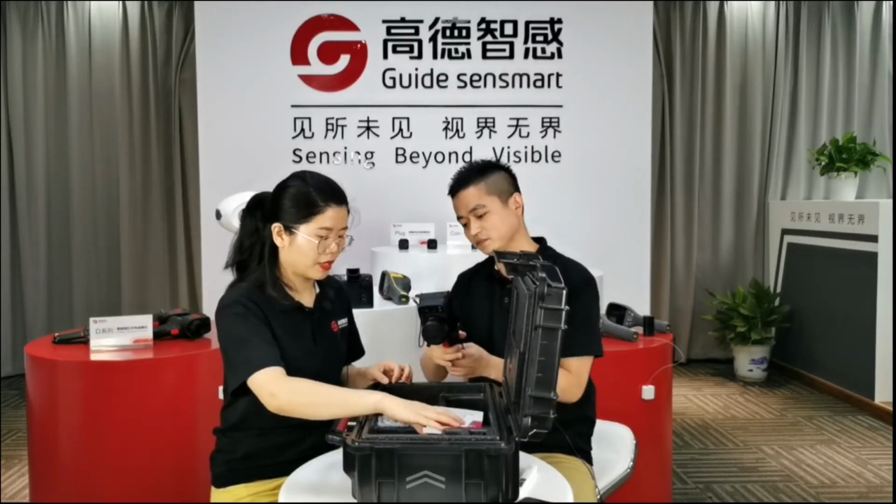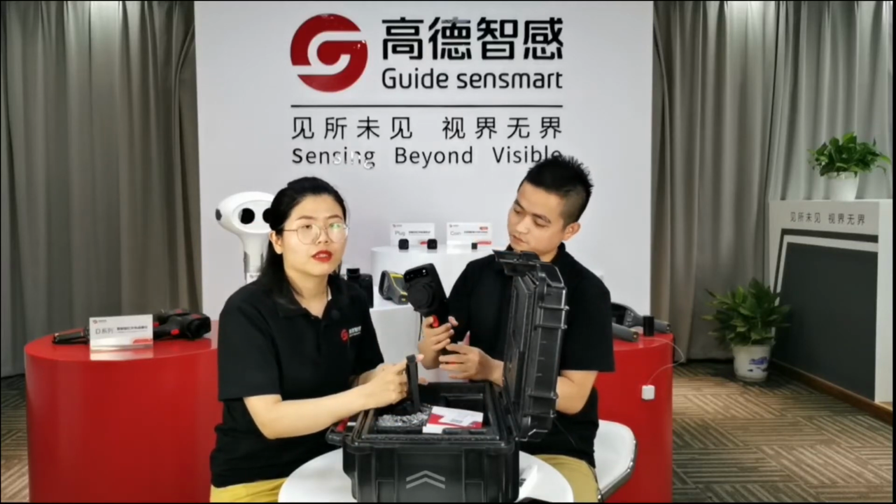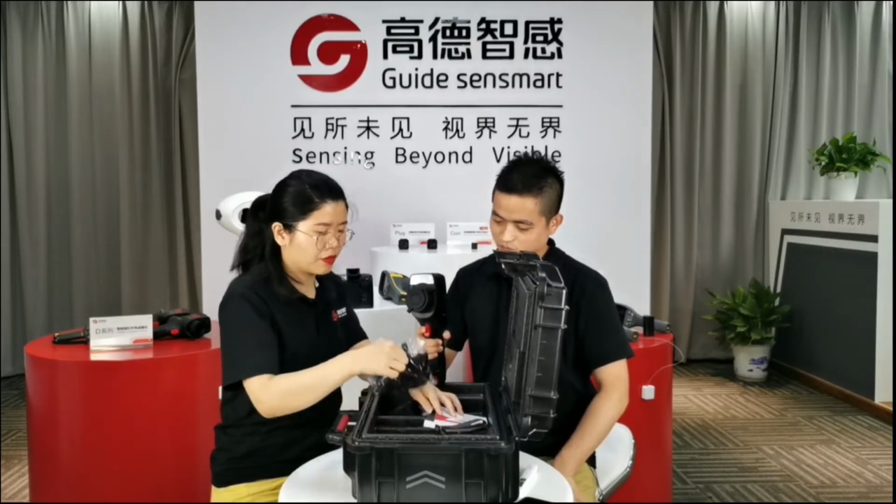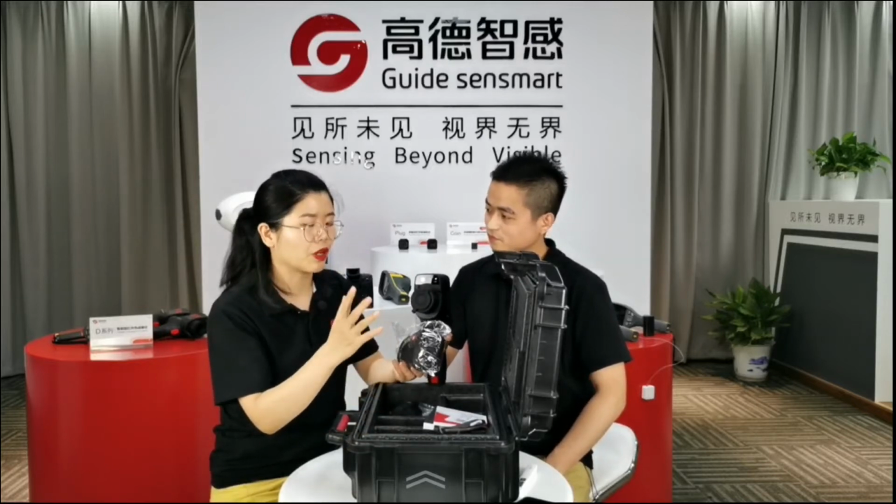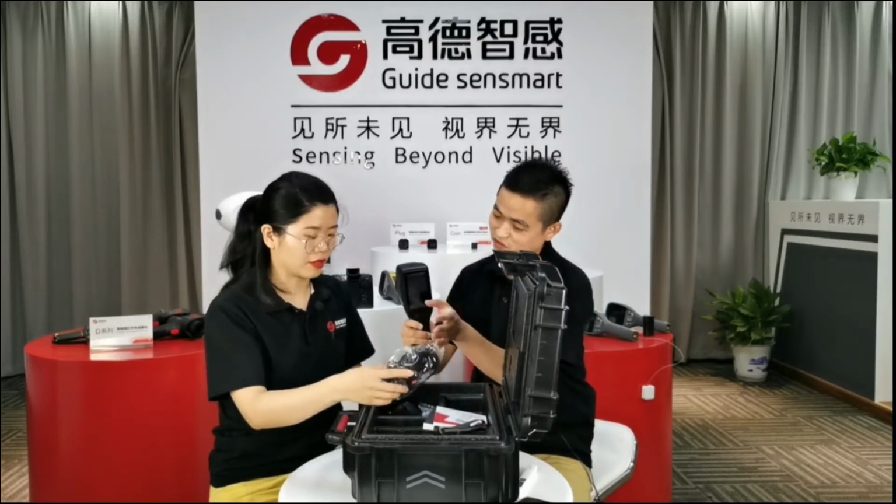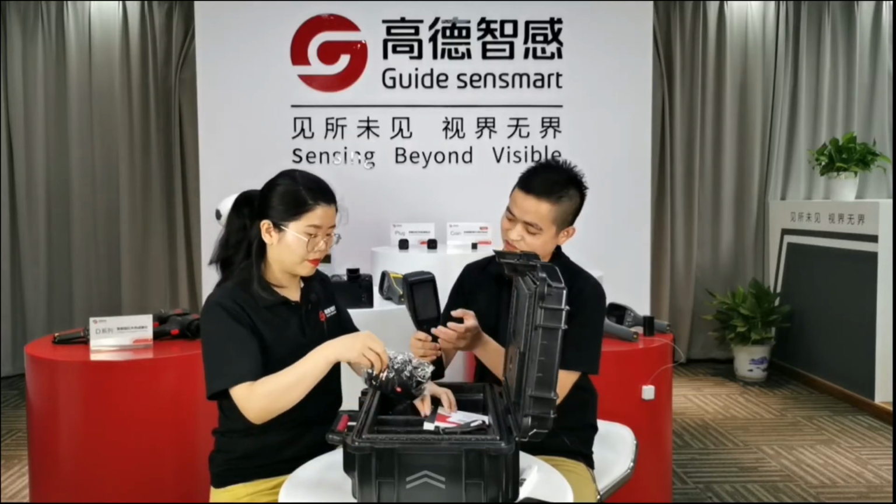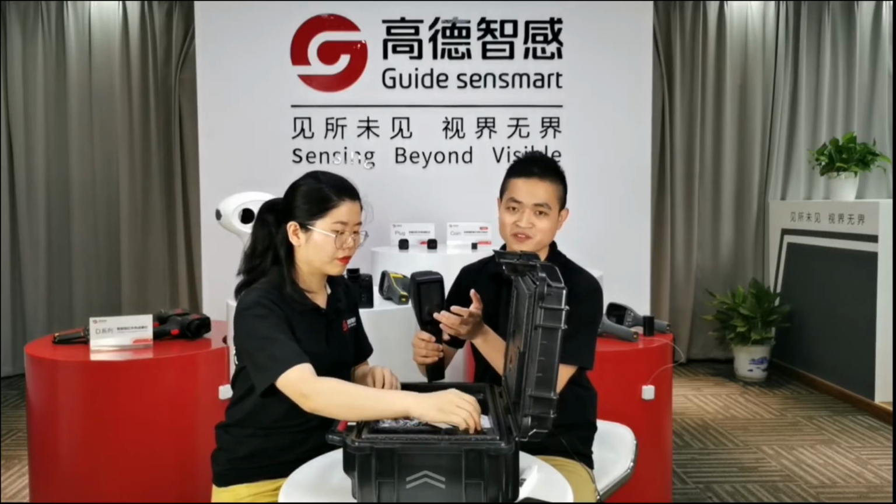Yes. And I can also find there is a wristband. When you use it outside, this band will help you to protect the camera. And here is a glove. So this glove will be used in winter to hold the temperature of my hand. No, because the camera is touch screen. Oh. So you need to have the gloves to touch the screen, to protect the screen. So this is to protect the screen, not my hand. Yes, because in this level of the market, normally the cameras don't have touch screen. This is our advantage.